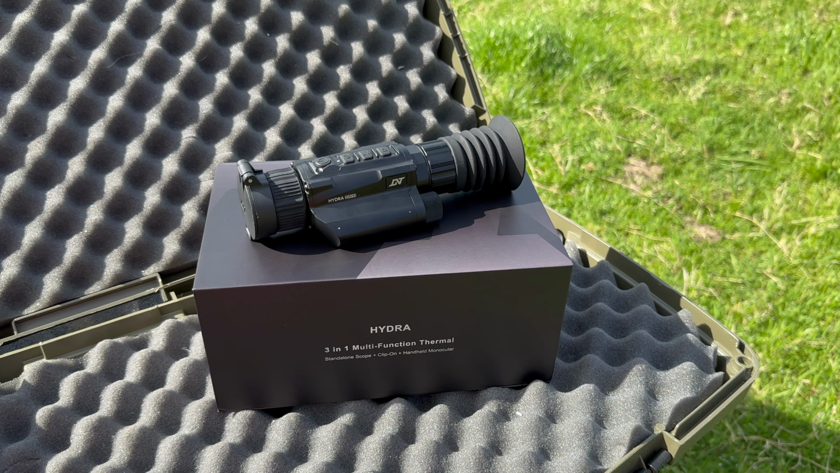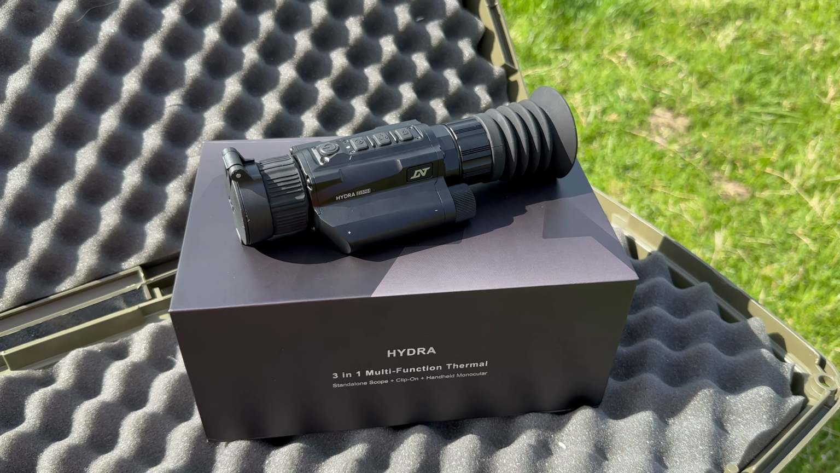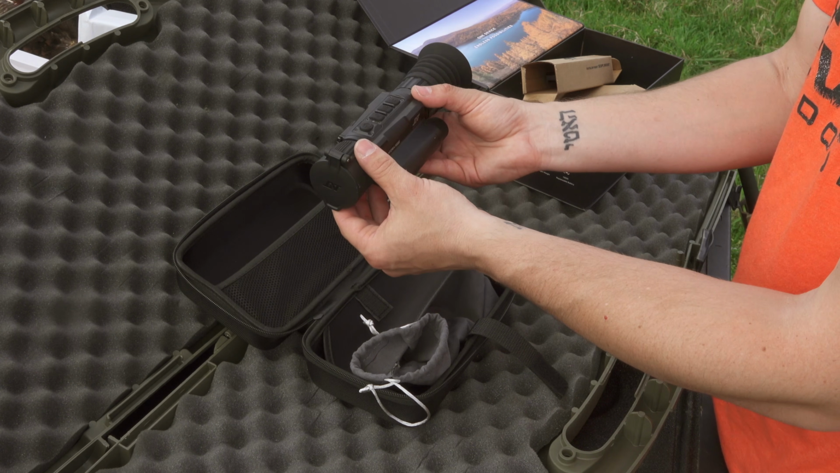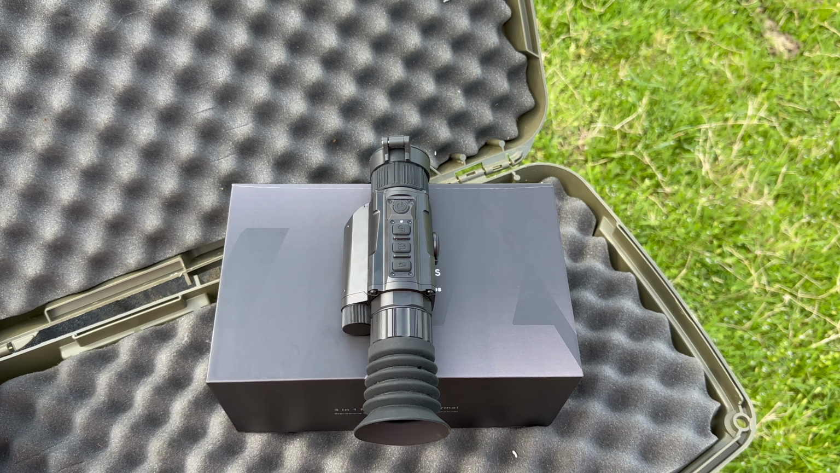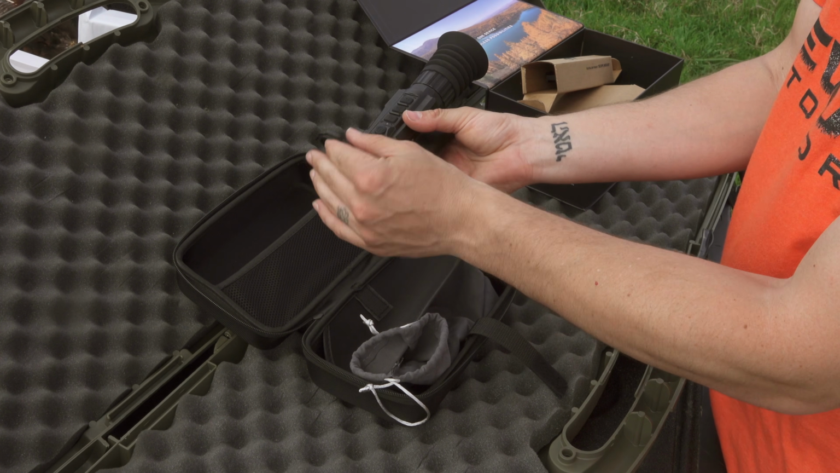This is going to be the scope. We're going to pull it out of its little bag here, and this is the Hydra HS325 from DNT Optics. So this right here has the eyepiece. It has good eye relief. I love a good eyepiece. And then it's going to have the eye cap that pops open and closed there.